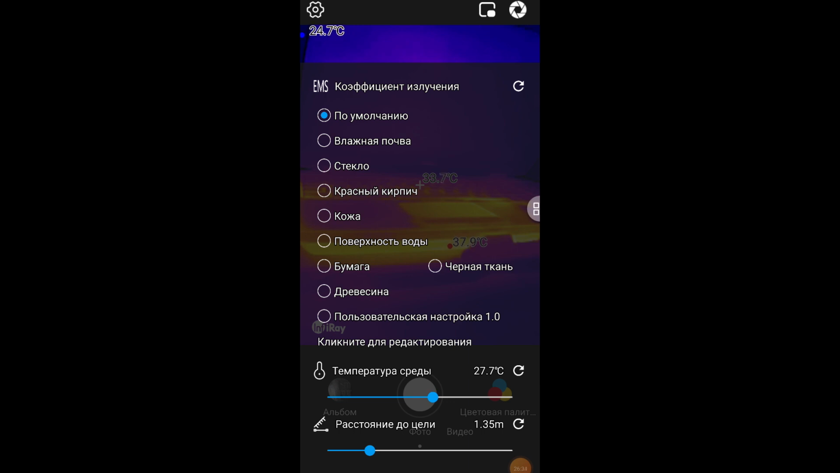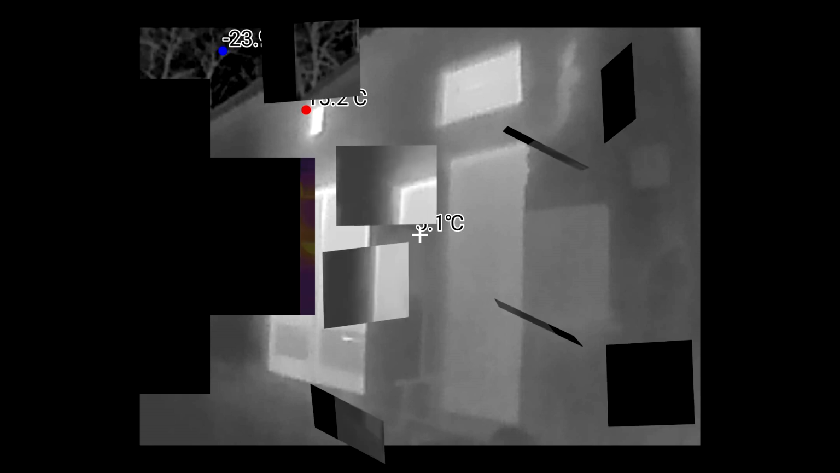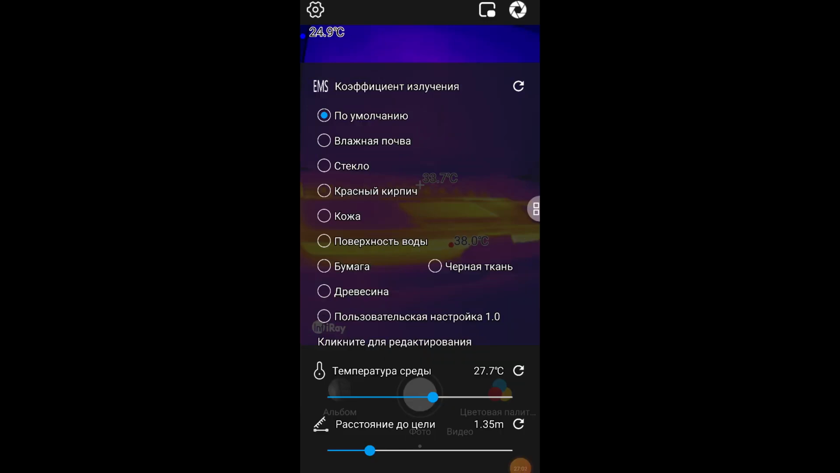A heat ray loses energy if it travels a long distance. For example, in this photo the temperature readings of the sky are not correct, since the distance to it is too great. Use a thermal imager to measure the temperature of objects at short distances, preferably up to 5 meters. And at the same time, set the distance to the object with this setting. I set the ambient temperature, and the device uses it as a reference. This increases the accuracy of temperature measurement.